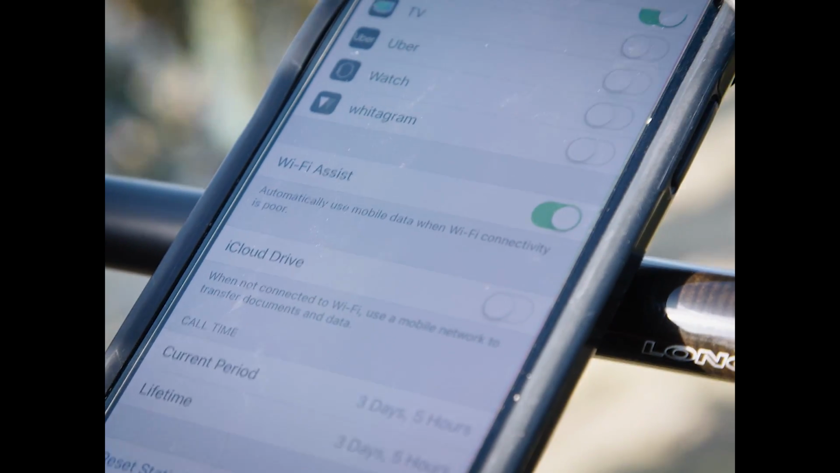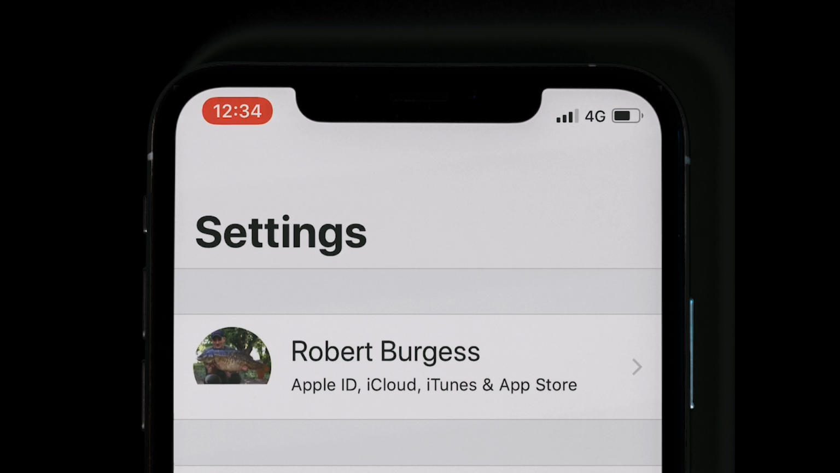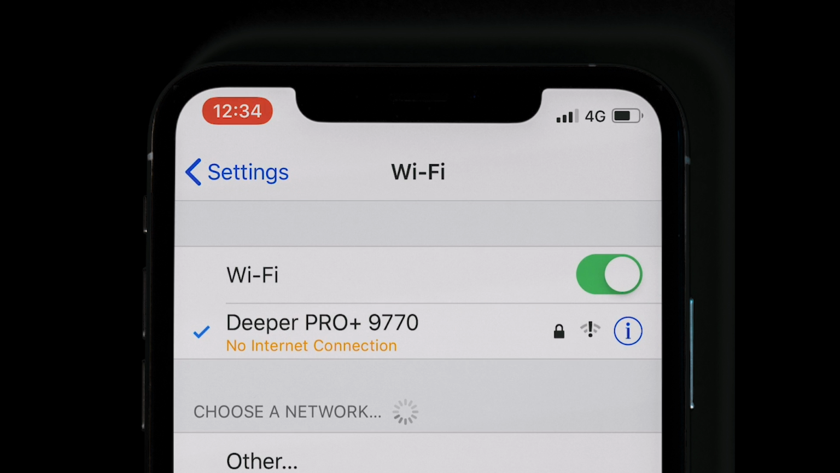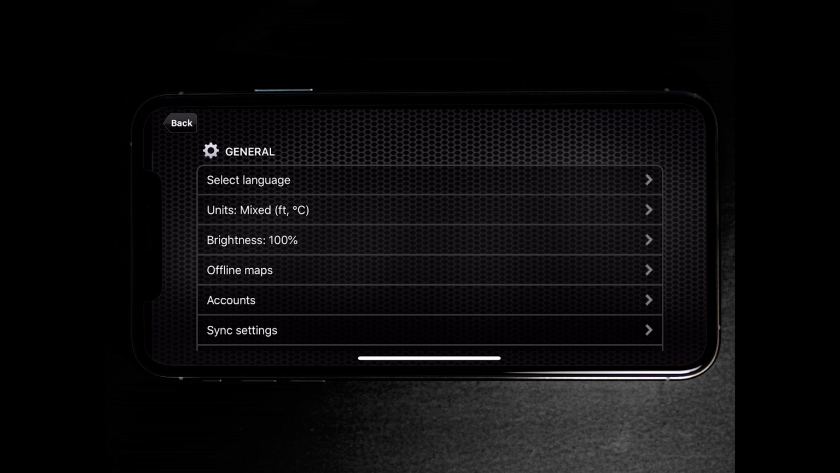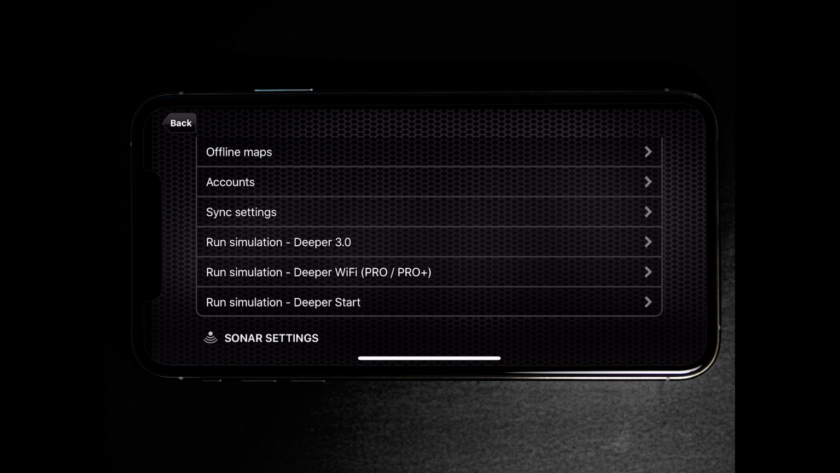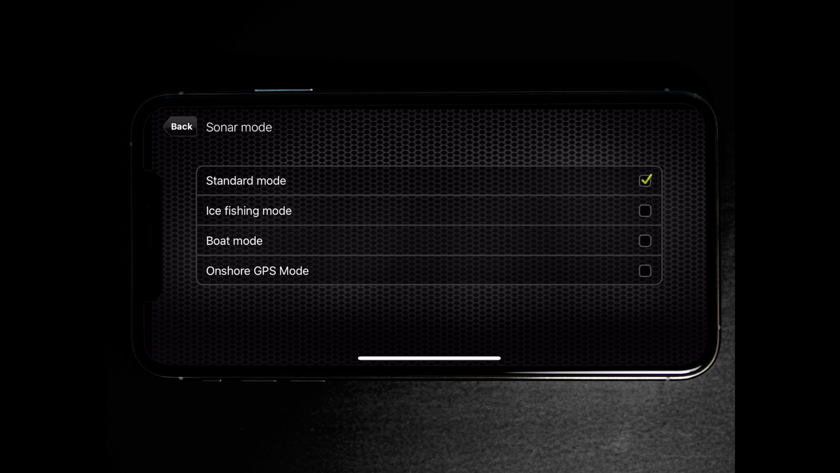Next step is to go into settings, turn Wi-Fi assist off. Go back into your Wi-Fi settings, make sure you've got a tick against the Deeper Pro Plus, launch the app, go into settings, scroll down until you see sonar mode, click into that and take it from standard mode and put it into onshore GPS mode.